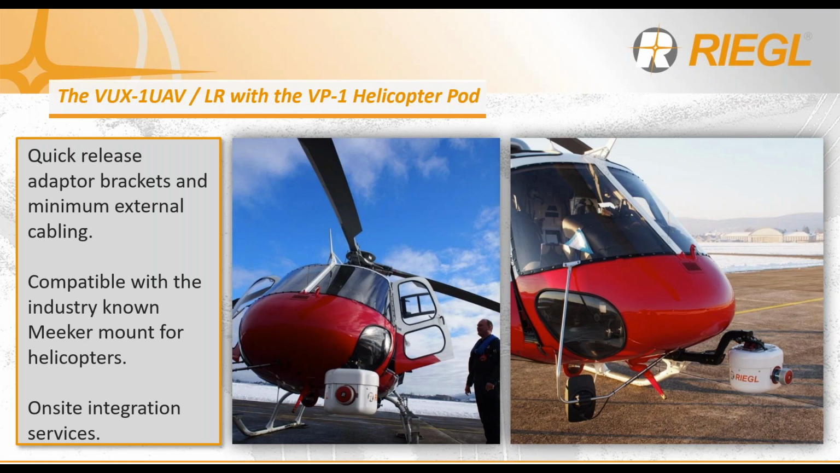With minimal external cabling to run, and the VP1 pod's adapter plate being compatible with industry-known Meeker mounts, the VP1 pod offers a straightforward installation that looks professional and clean. Quick release brackets and an easy to access cable connection box allow users to mount and dismount the VP1 pod with ease.